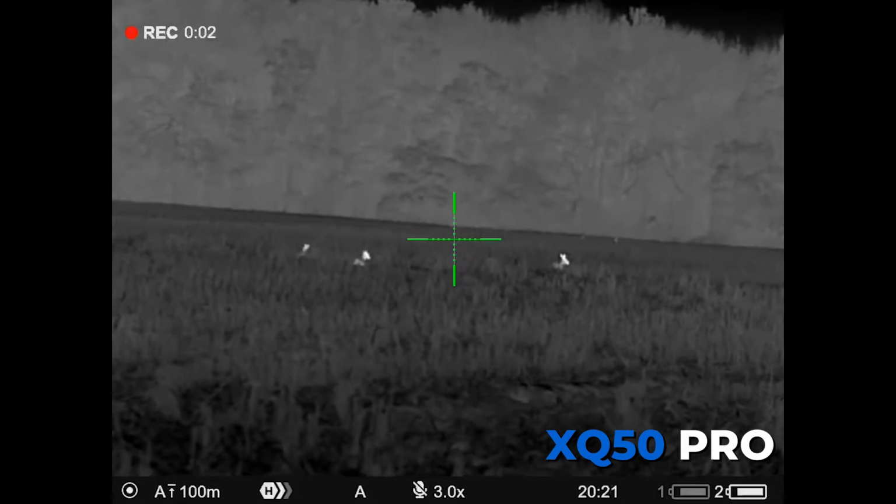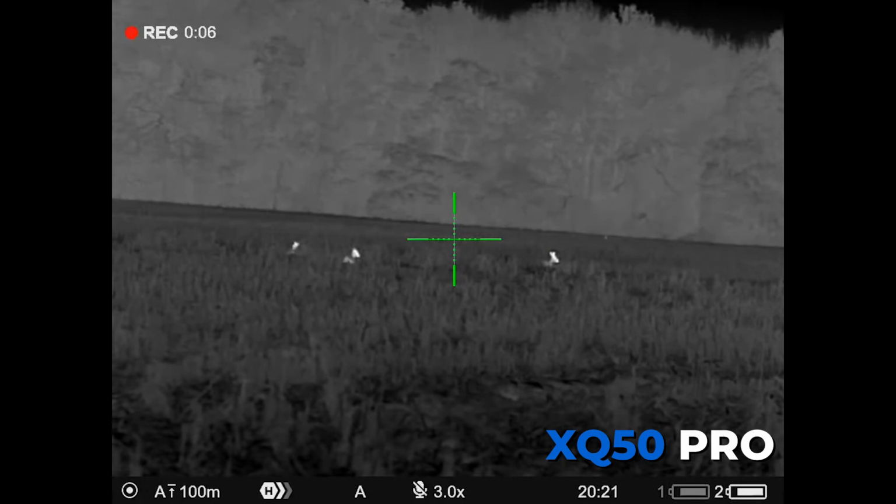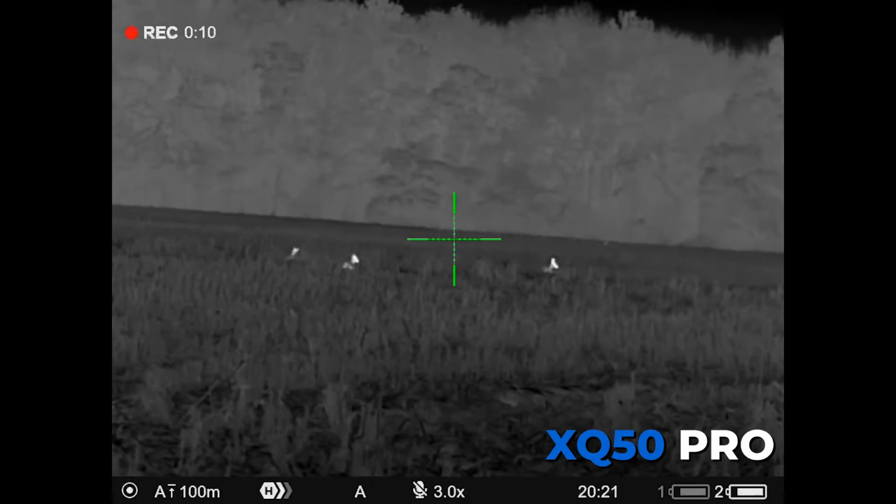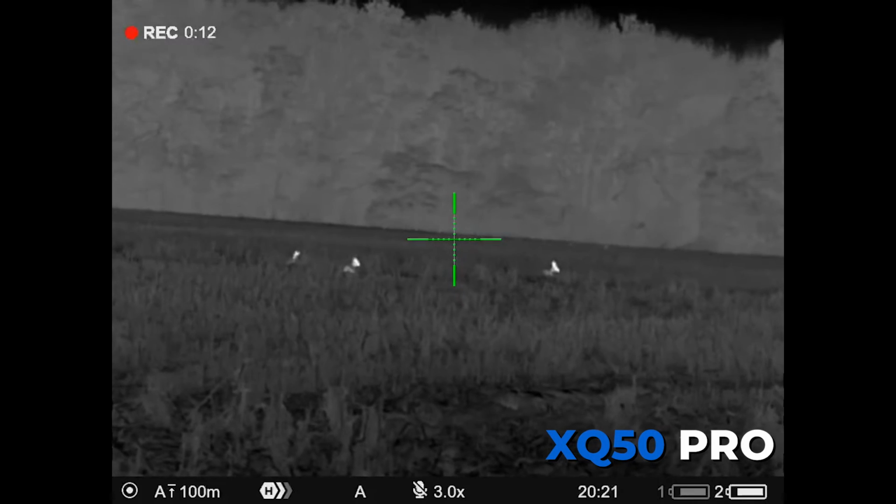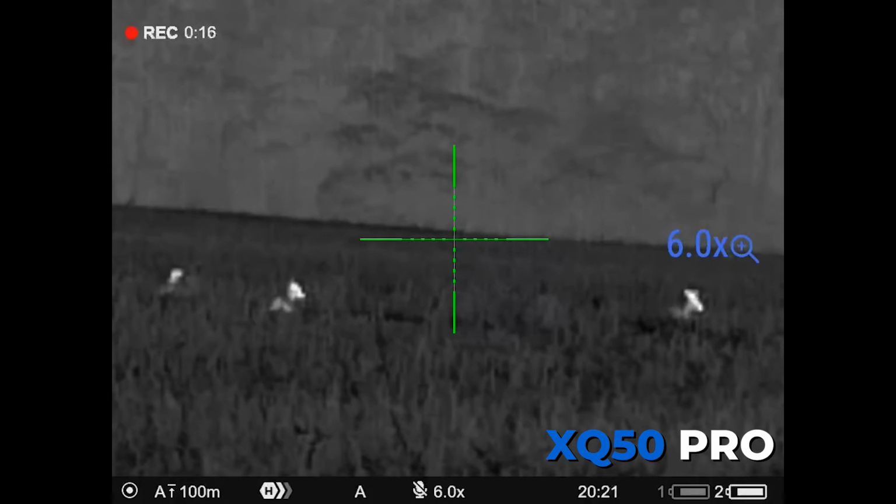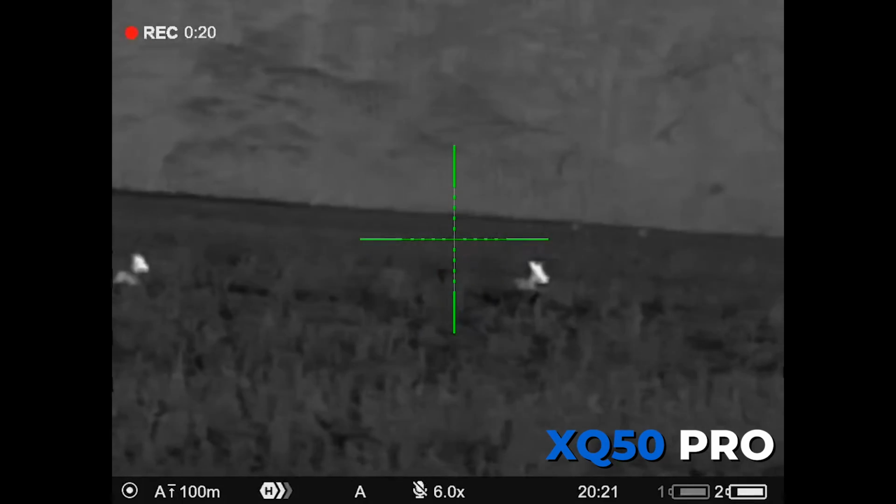You'll notice from the XP stuff that the wood line behind, you can clearly make out the wood and the detail in the wood. Now that wood is over 300 meters away, well over 300 meters away, and it's bordering nearly 4. But again, it's the capacity in the sensor that gives you all that detail, which is phenomenal.